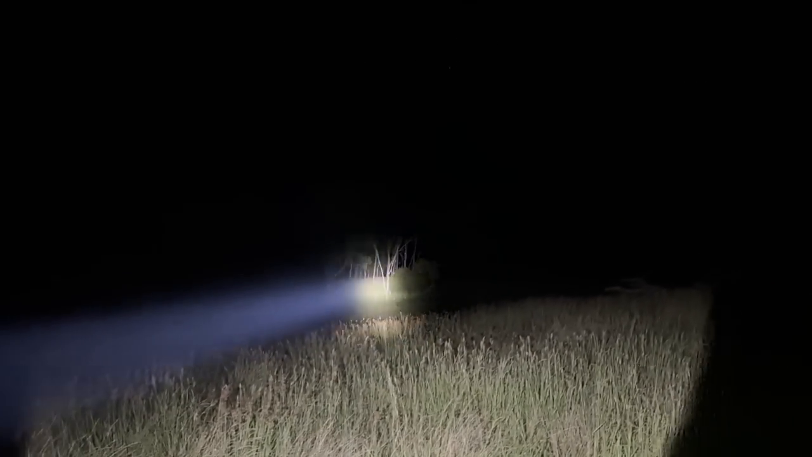I'm just sitting up here on this high bank overlooking all this heap of country here, but the hardest part about this place is the grass is so long. So unless you've got a bit of elevation, you can't see anything. But anyway, I just got this cat down here in this grass. So let's go and have a look at him.